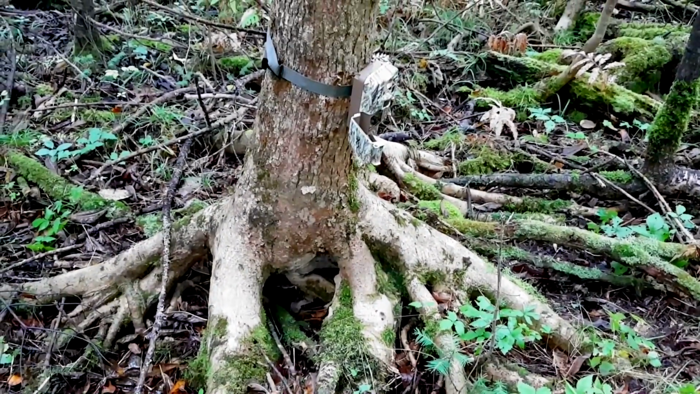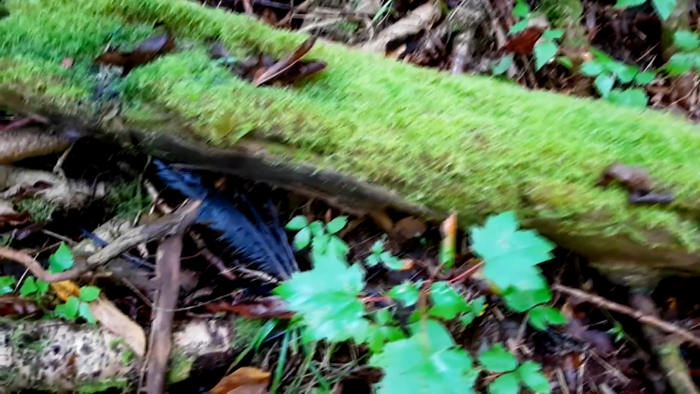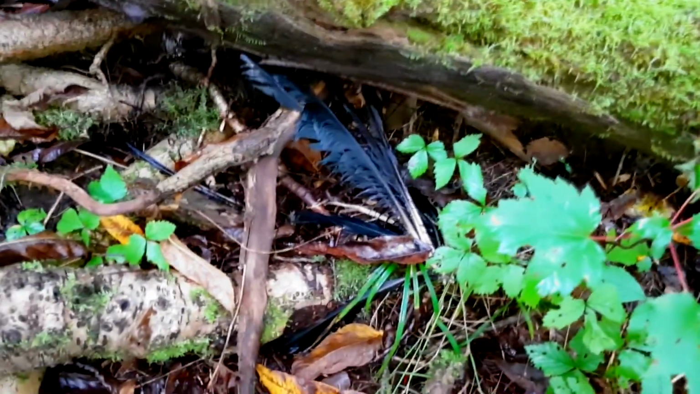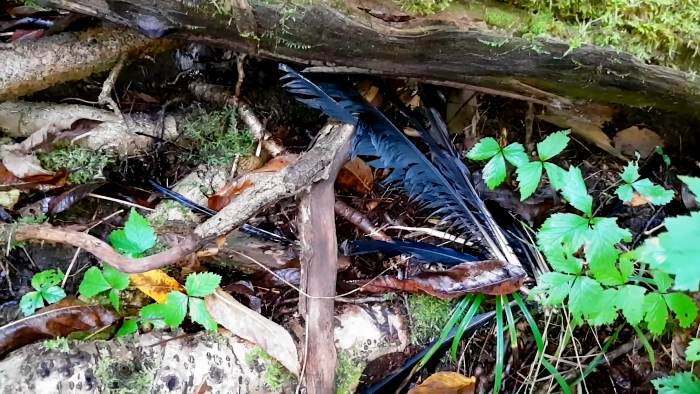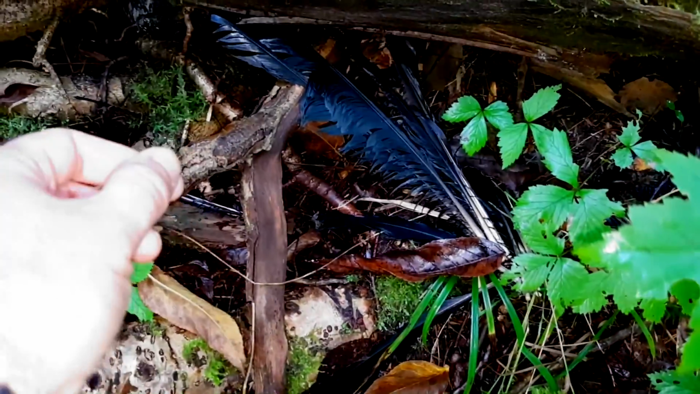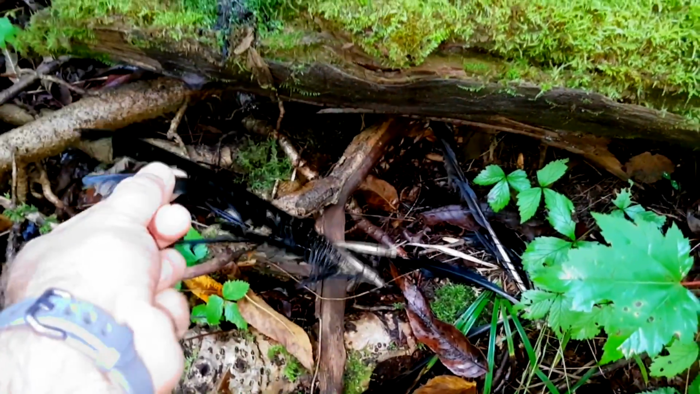Alright guys, check the cameras again, there's nothing on them, so now we're going to move them, and I brought some more kitchen scraps, and hopefully we can at least get the fisher to come in to test out this camera. So I'm just setting up my camera trap at the log here, and I stepped over to put some stuff on it, and I see what's left of a raven here. Not sure I want to touch that, but we'll wash our hands after.